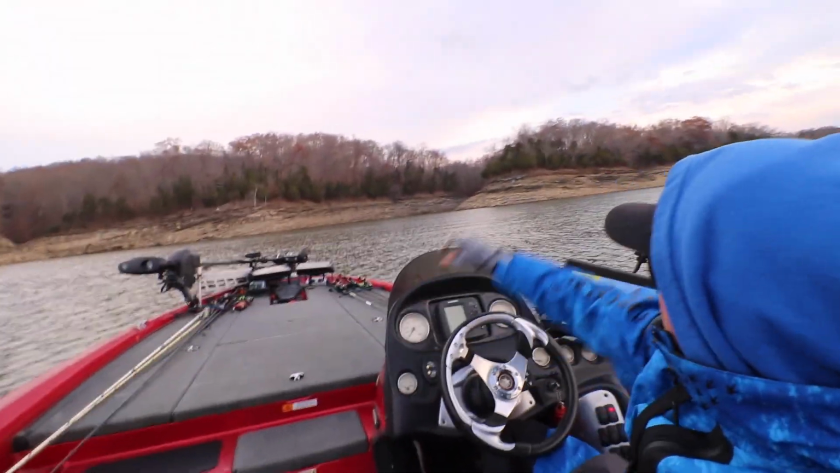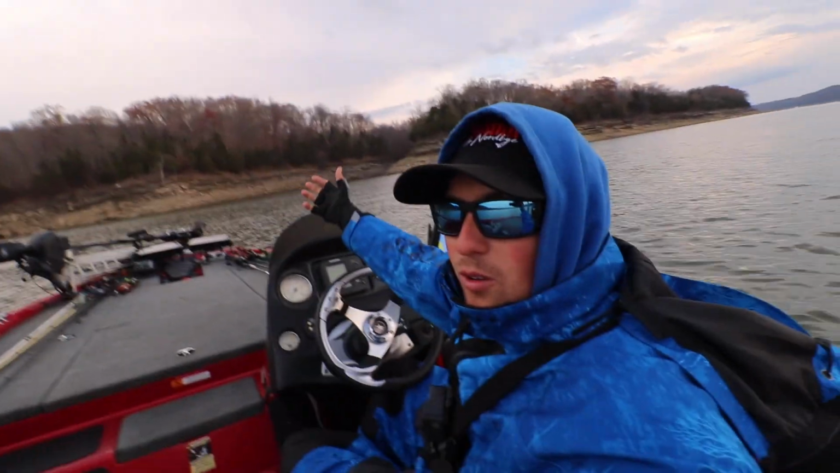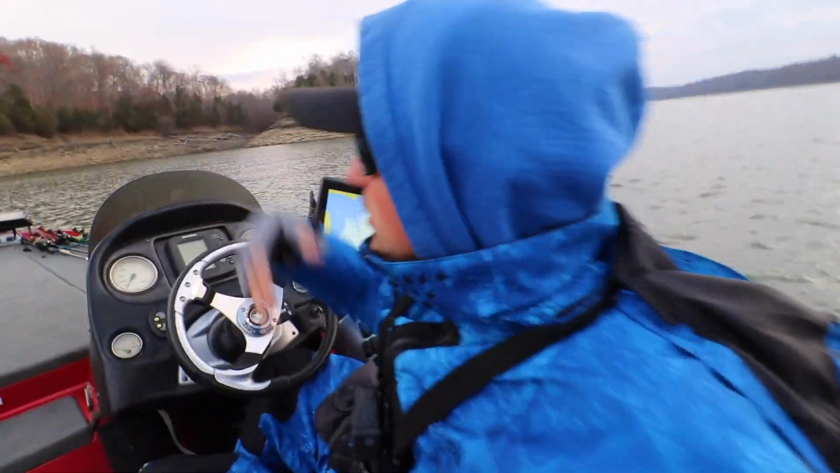And so, looking at it in person here, you got the right point, the left point, right in the middle. This long point comes out. We're going to graph over it real quick.